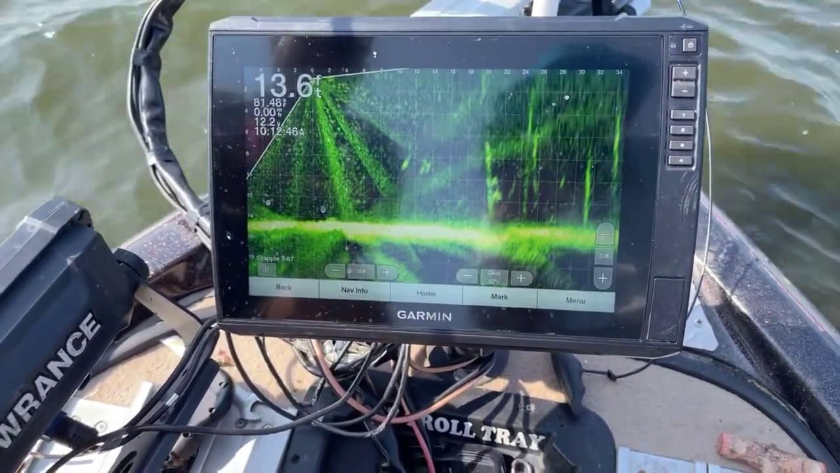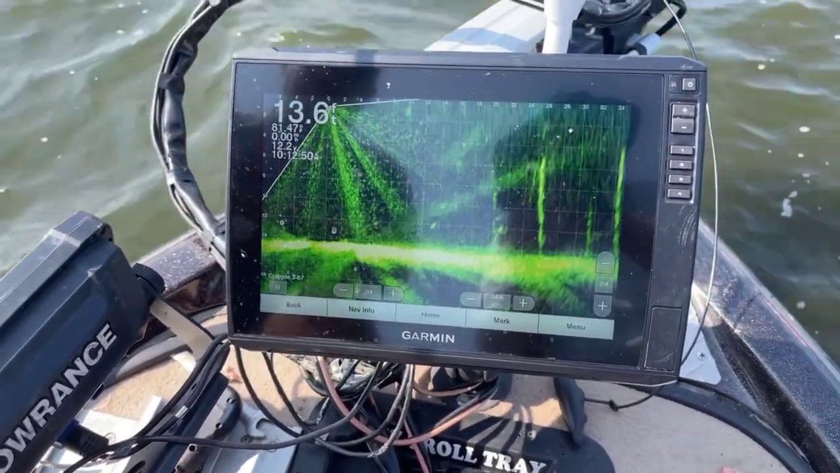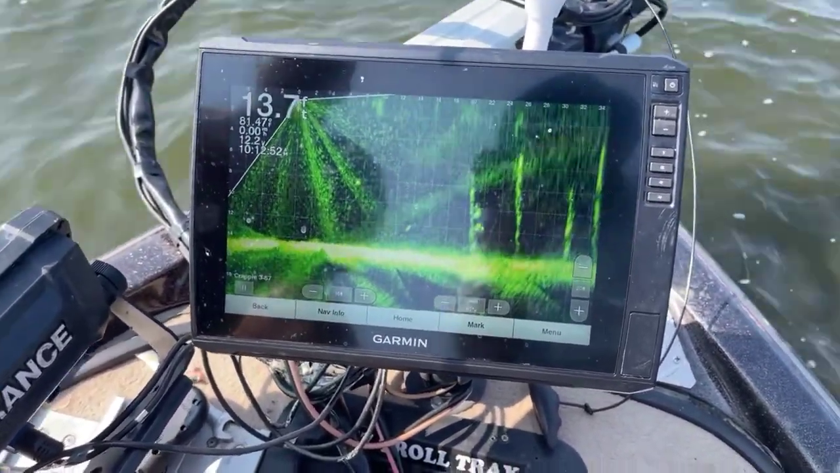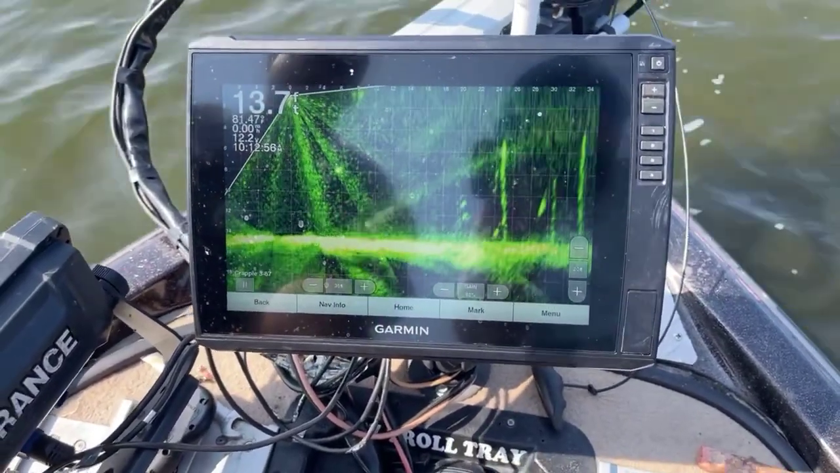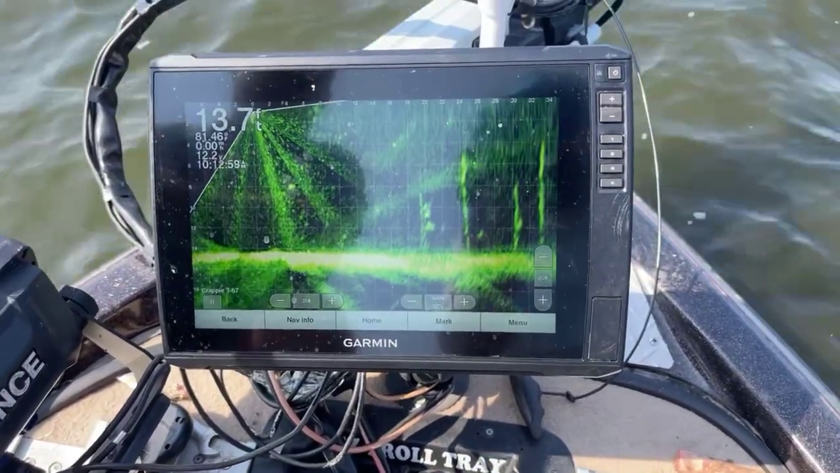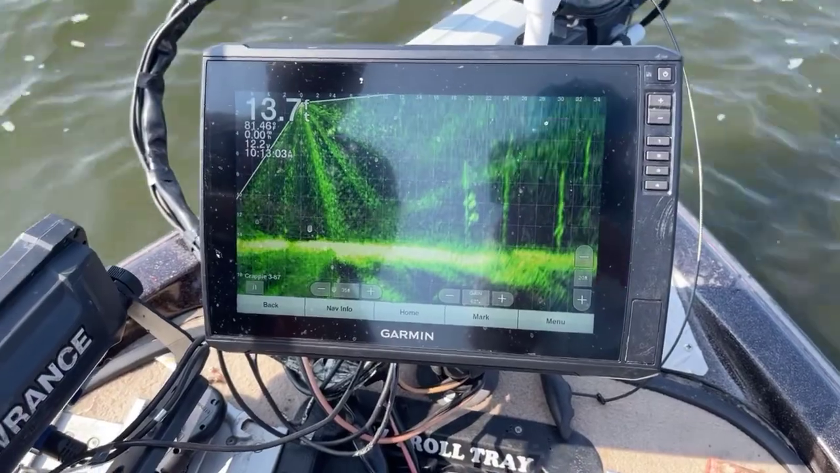Matt's asking what size unit this is? It's a 12. I can't say good, I had to have the 12. Actually, at first I had a 9, and they're pretty good units. You know, I could say good on it. It worked good.